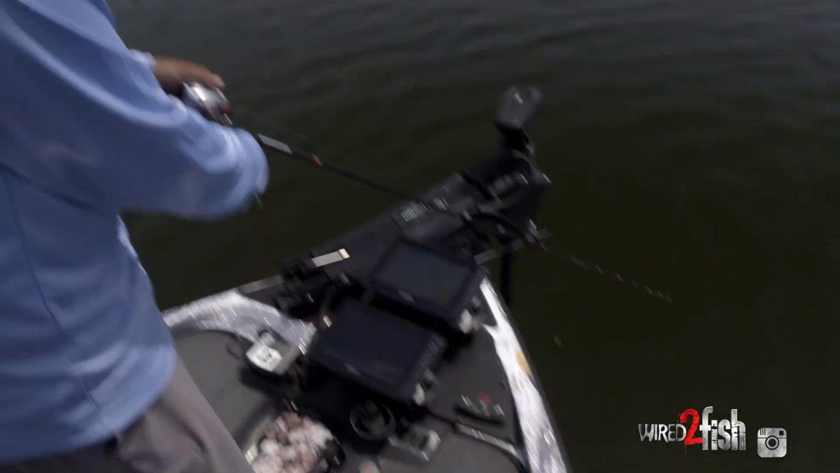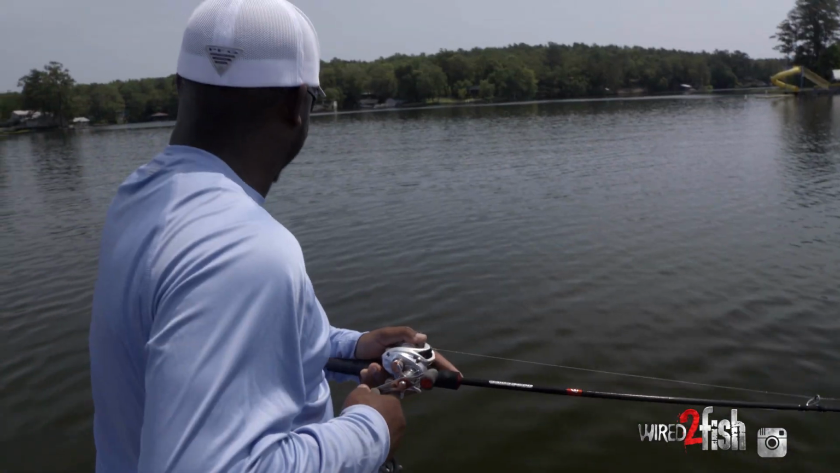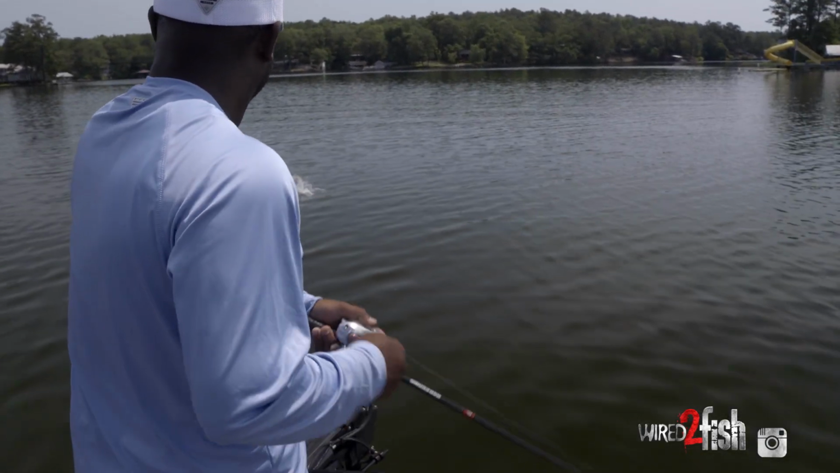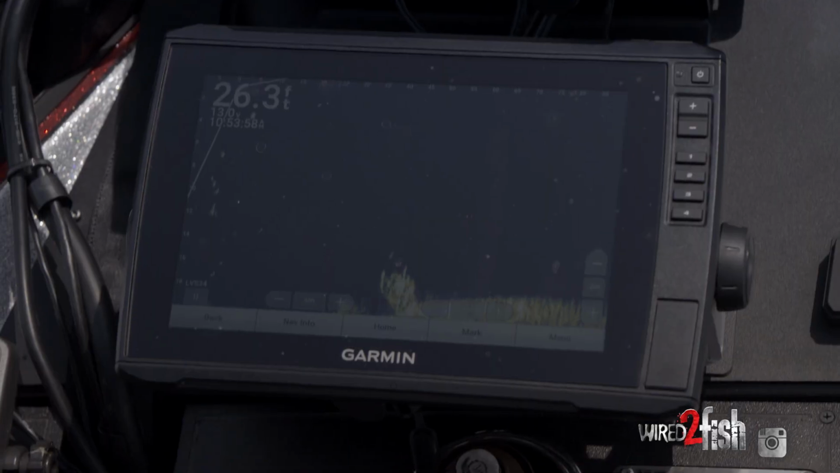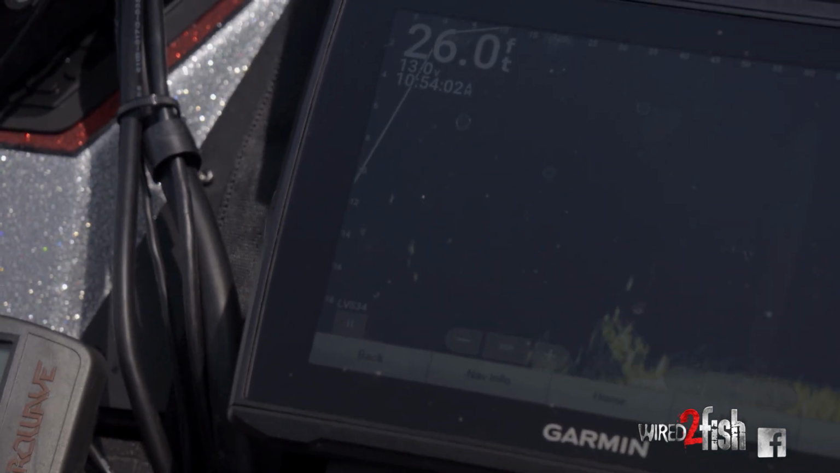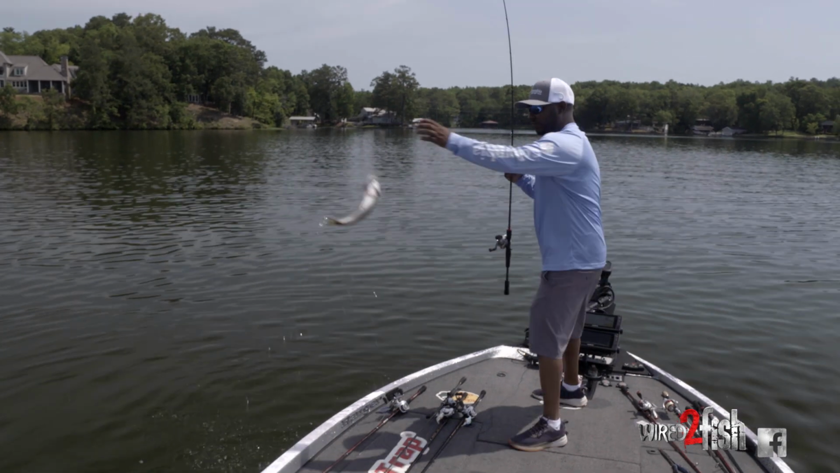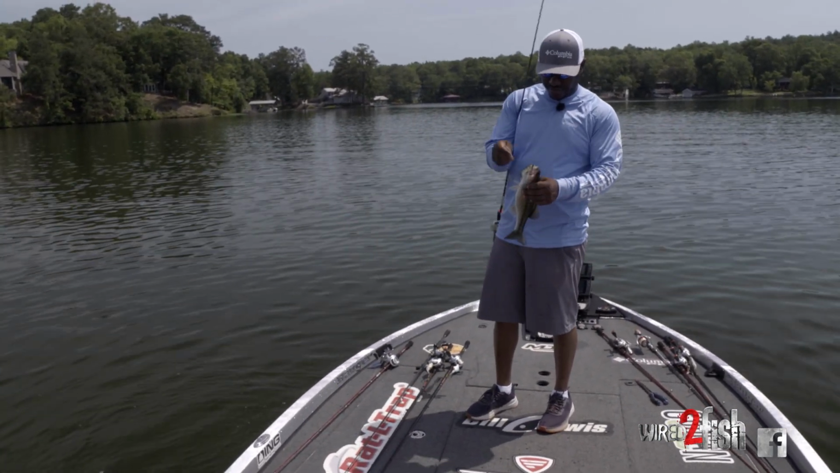Oh, I got one on me right now. Oh, there he is. There he is. Now that one I did see. Feels like a little bit of a better fish, maybe. Nope, not at all. Golly, I brought the whole school with him. Right here, you can see them all right here. That's the whole school that was in that brush pile. And this is a little bit of a better fish here. There we go. A little chunky, a little bit better.